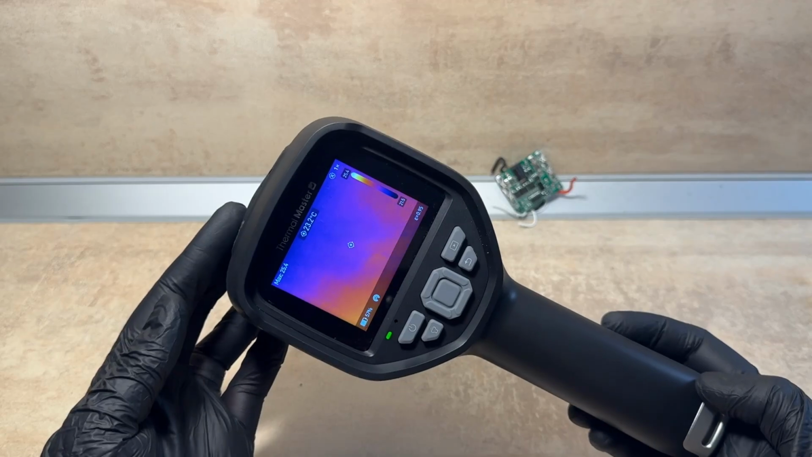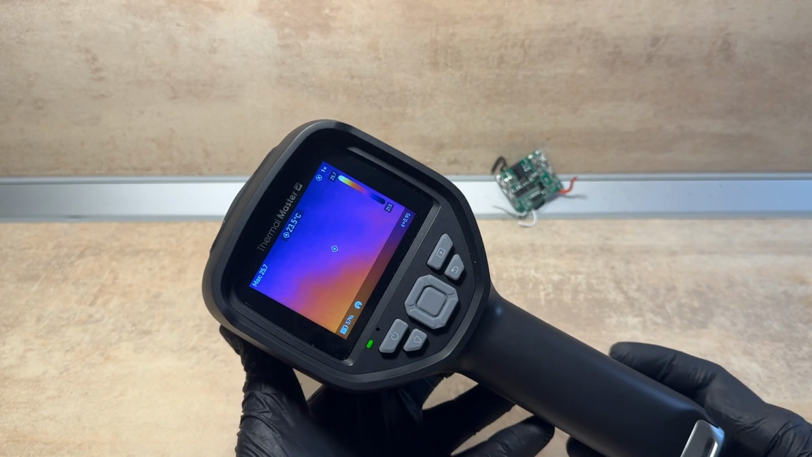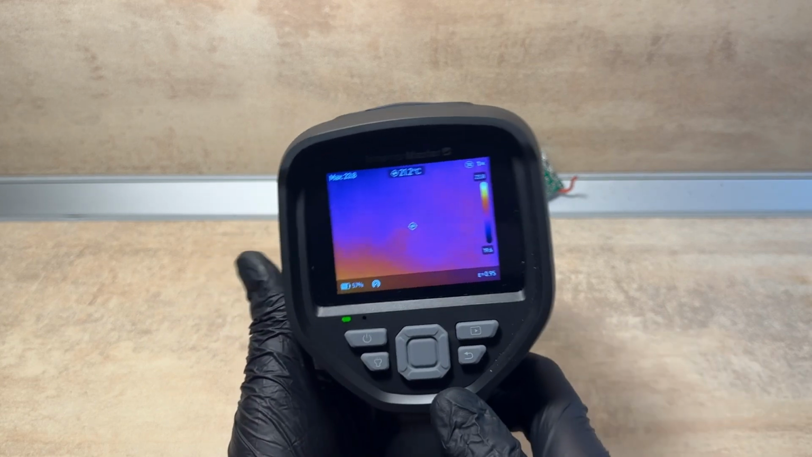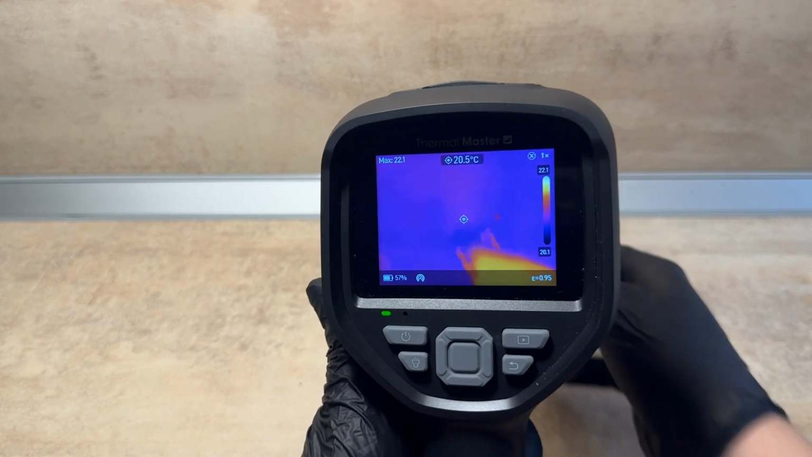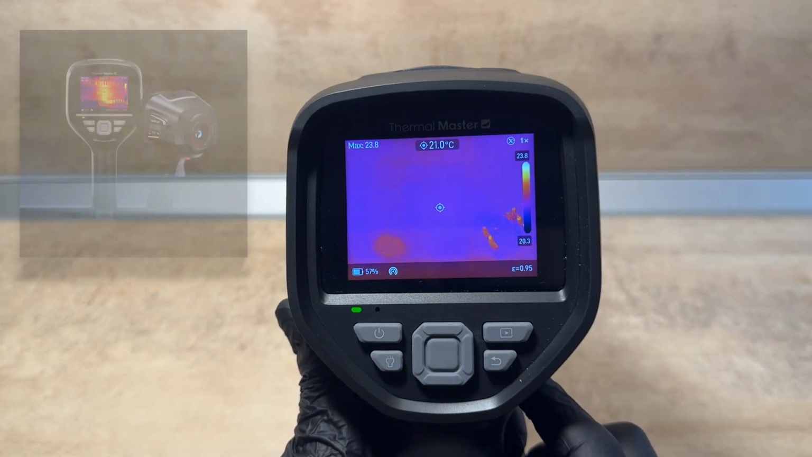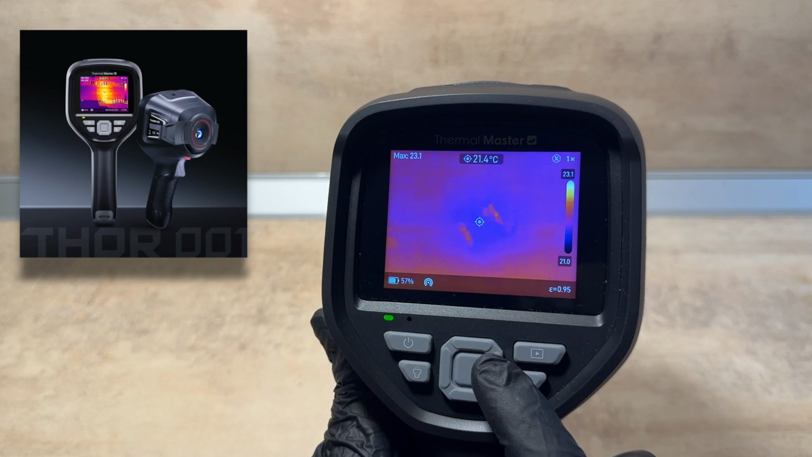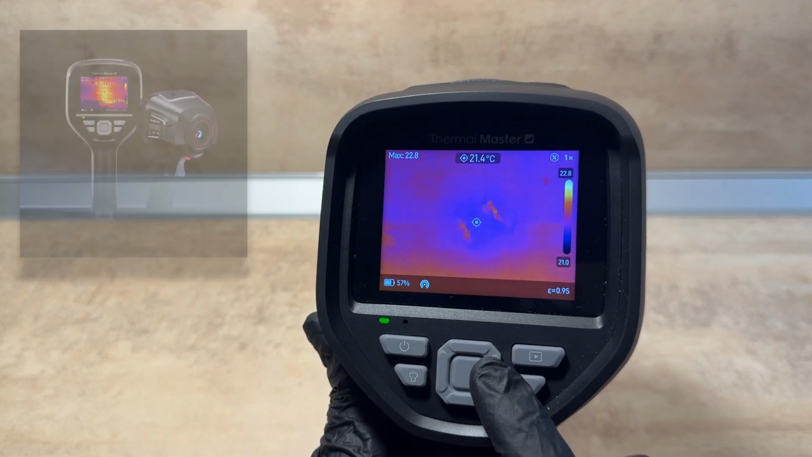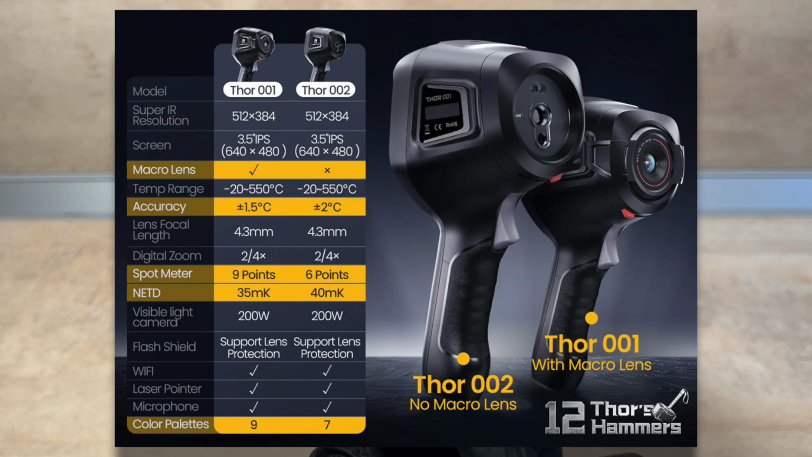That said, it's important to note that the THOR002 isn't designed for close-range electronics or PCB inspection, as the minimum focus distance is around 30 centimeters. For that kind of detailed work, the THOR001 is a better fit, because it comes with a macro lens and it supports shorter focal ranges. There are also other differences between the two models, but these are the most important ones.